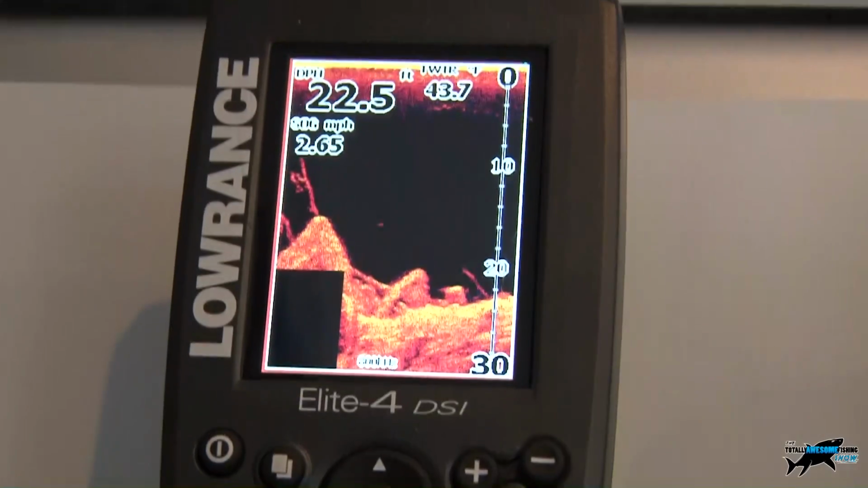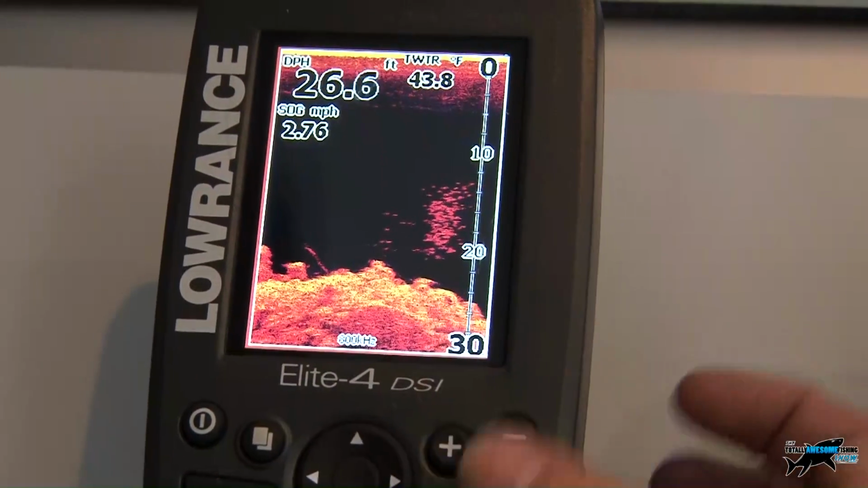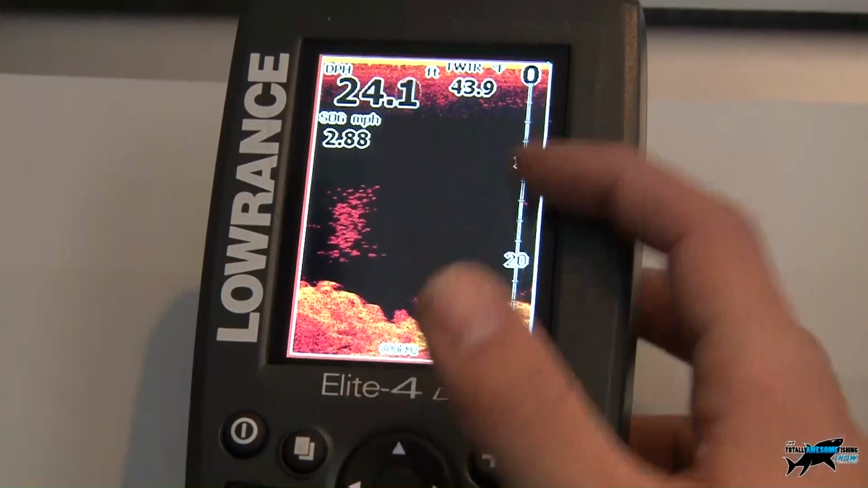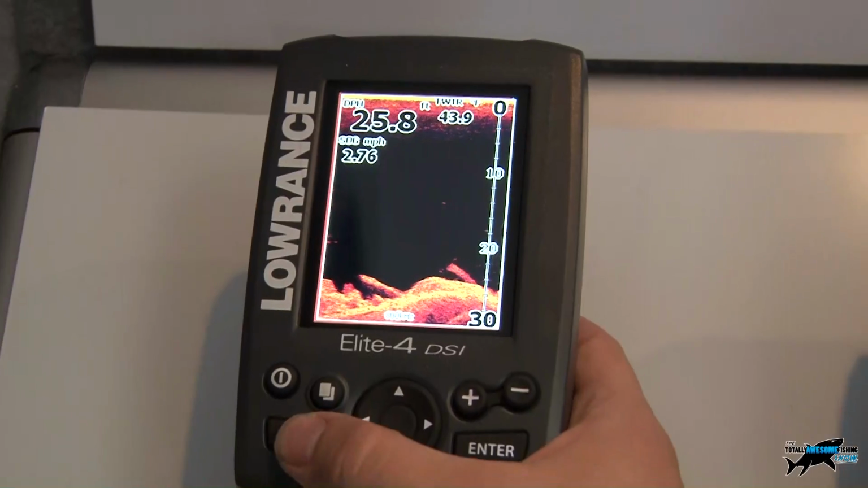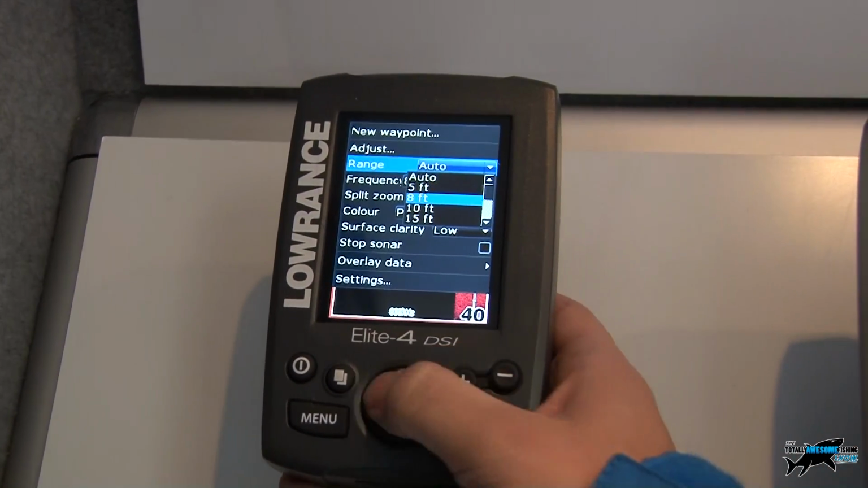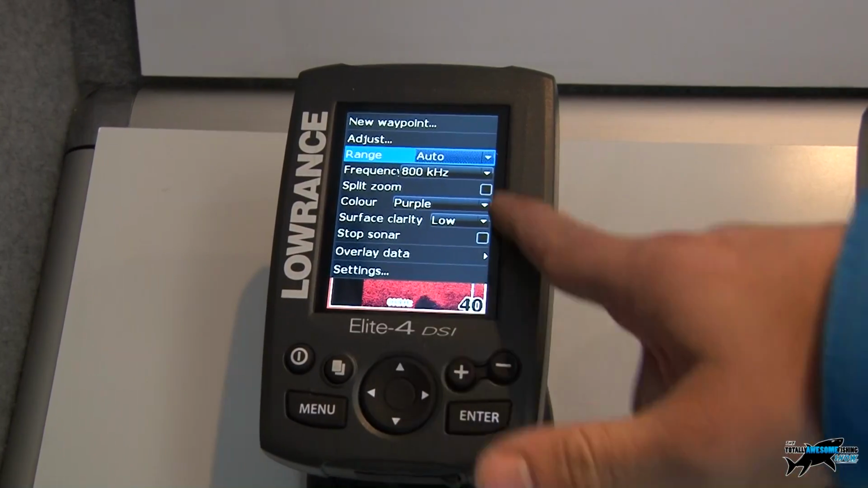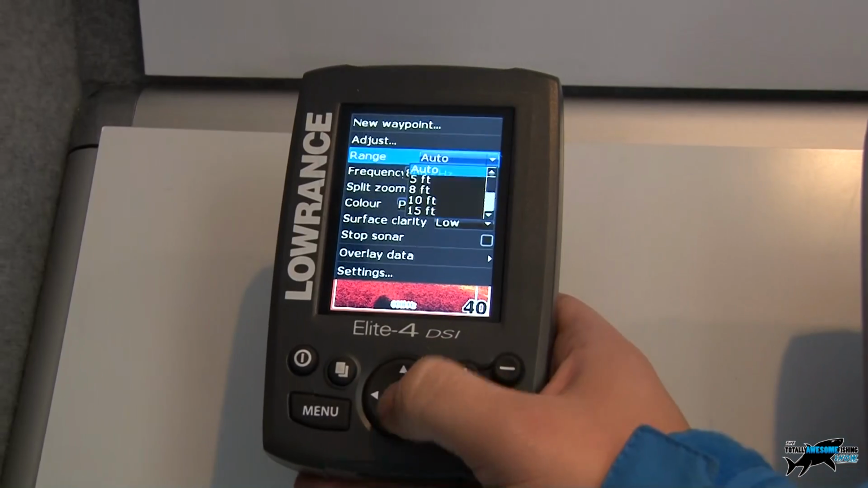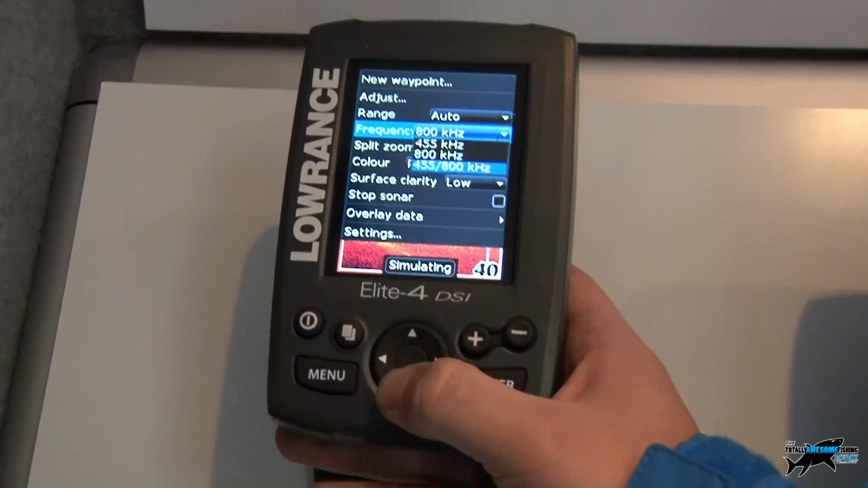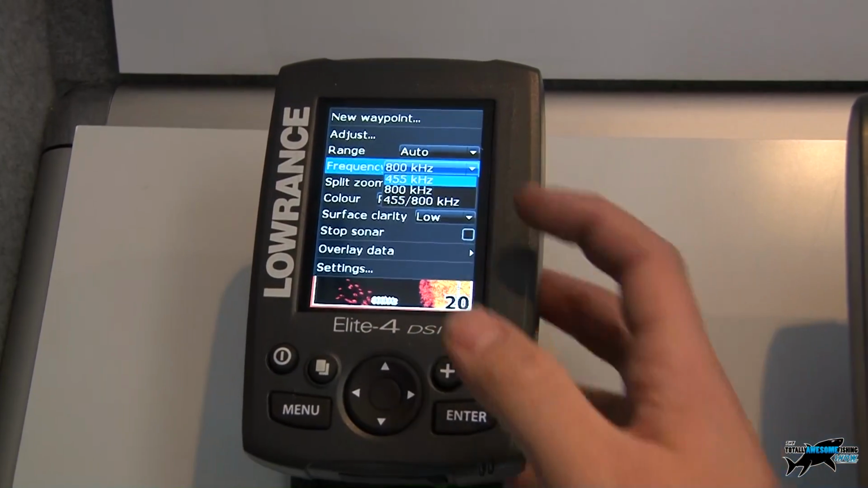Yeah, so generally there's not a great deal of changes that you need to make. The automatic settings on these are pretty good now, and they will adjust things like the sensitivity, so give really clear image up. So we've got things like the frequency, which is quite key on these. So the frequency, because this is our DSI sonar, it's operating at 800 kilohertz. Your traditional sonars will operate at 200 or 50. Oh, big difference then. Yeah, so that's what's giving us this real clear structure definition.